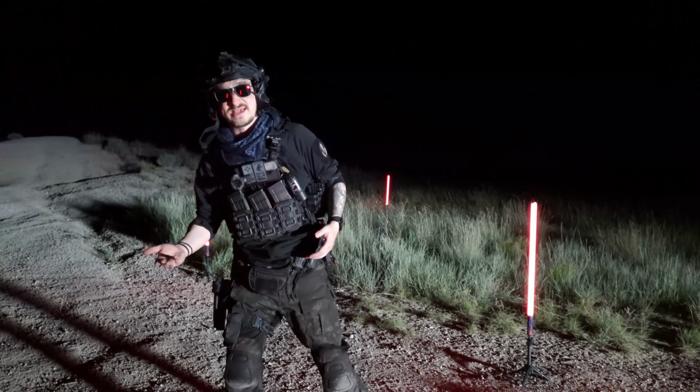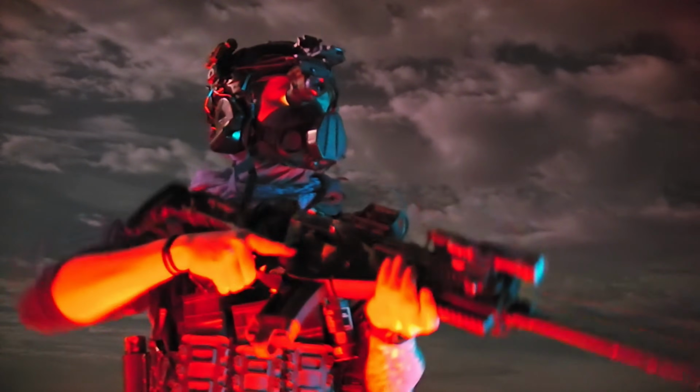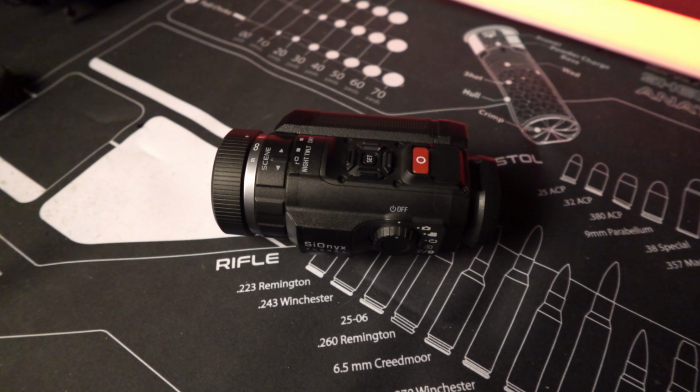Comparing it again to the Psionics Aurora, the controls are much more user-friendly. This is set up more like a PVS-14 instead of a digital camera, while the Psionics really can be head mounted, but it really sucks.